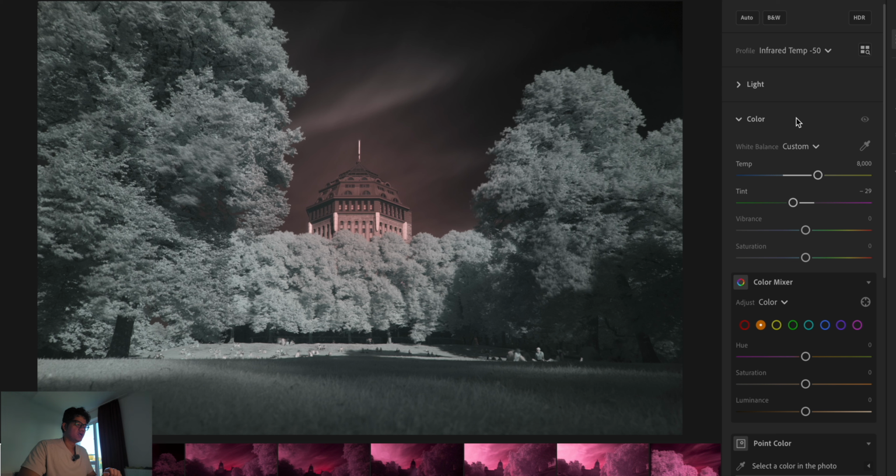You just grab your white balance selection tool. I'm going to choose any white foliage, and then you can see we get a much more accurate representation of what we're trying to do.